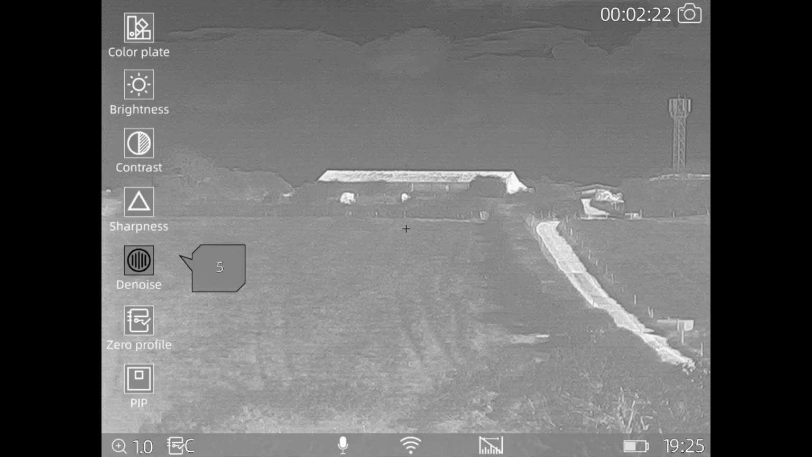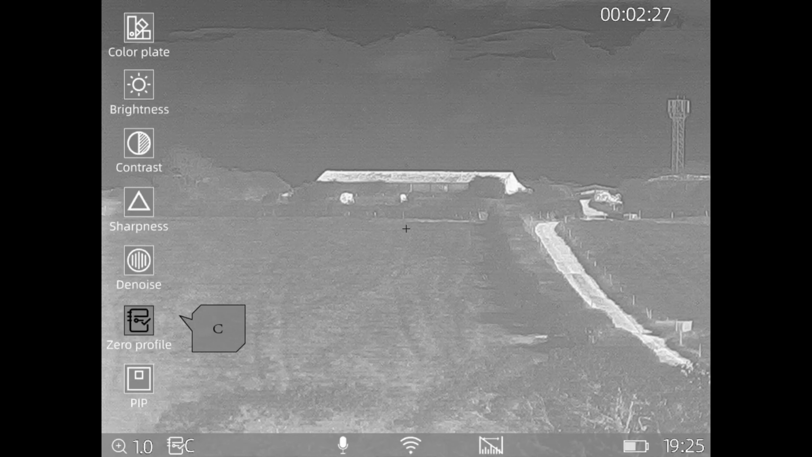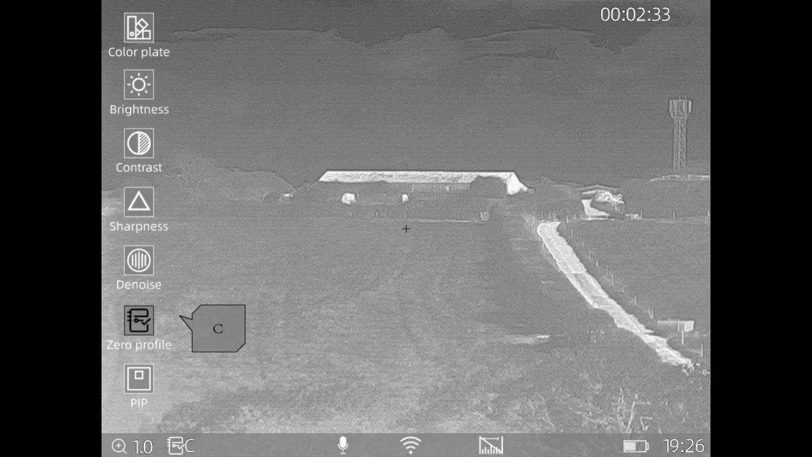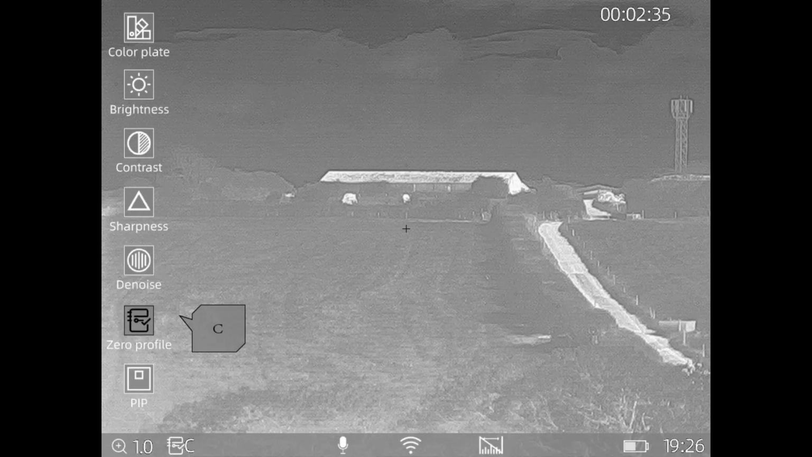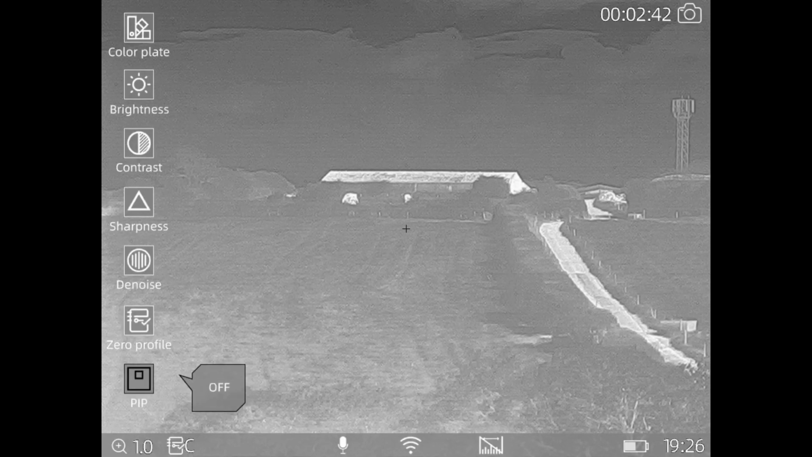So come down there, that's your zero profile. Currently I'm on zero profile C. I'll go into zeroing in a minute, because that's a separate thing with a separate little bit of a video that I will put into this main one. I'm not going to bore you with that bit there, but I will show you how to do it slightly later on. Going down here now, picture in picture.